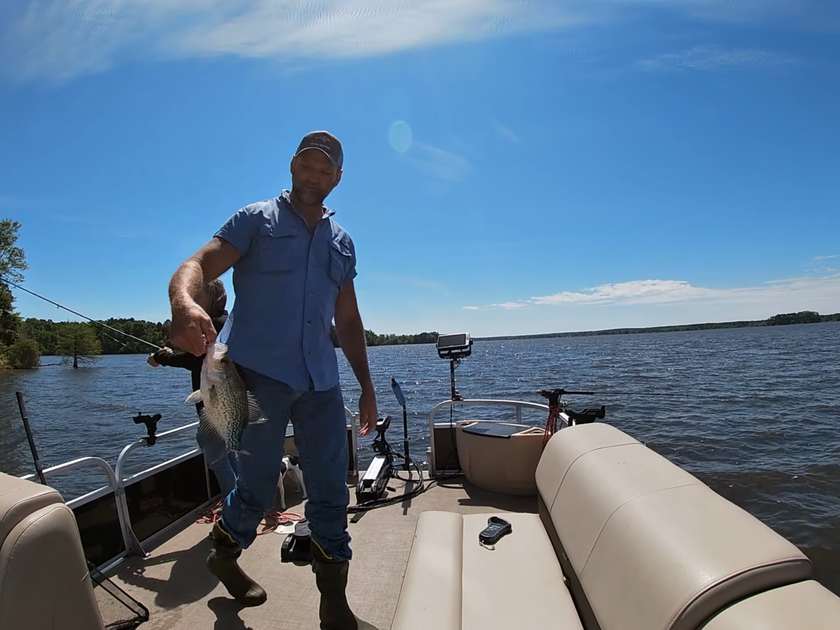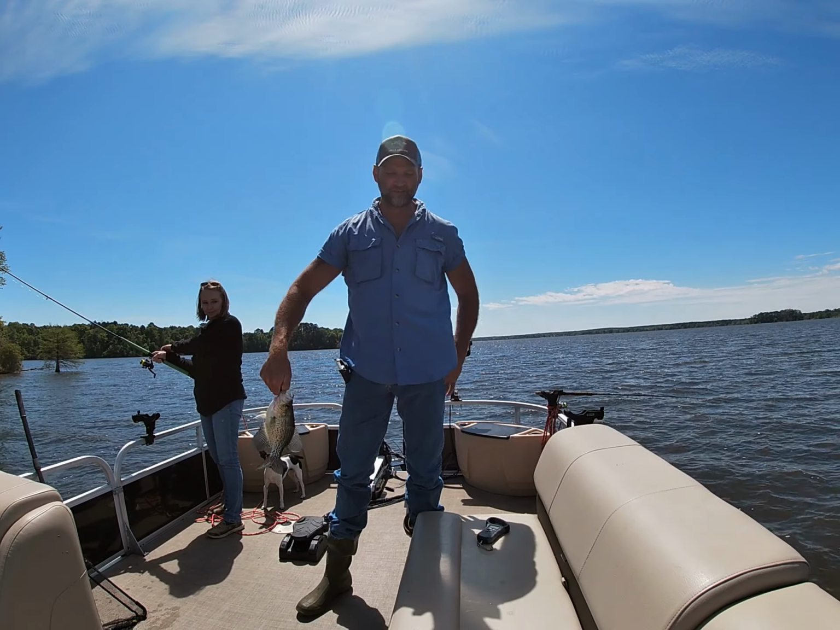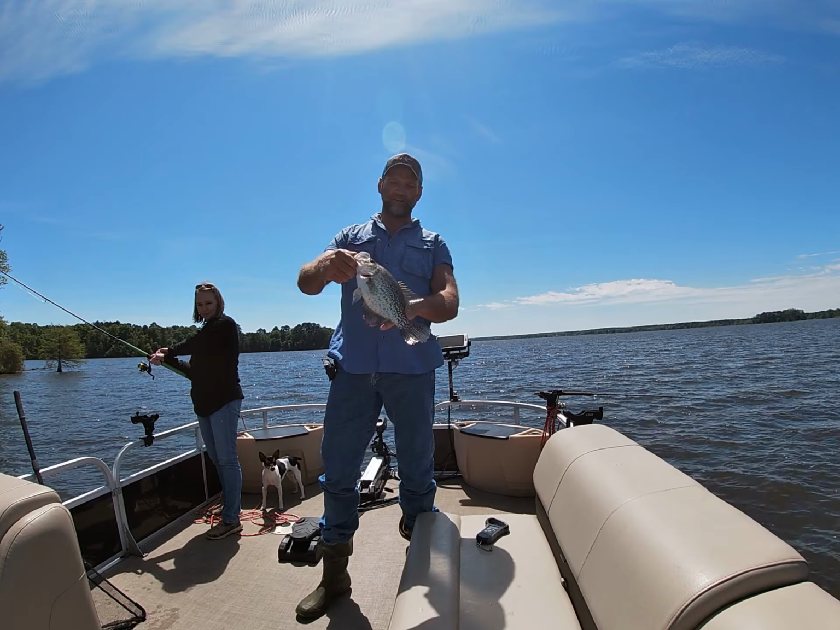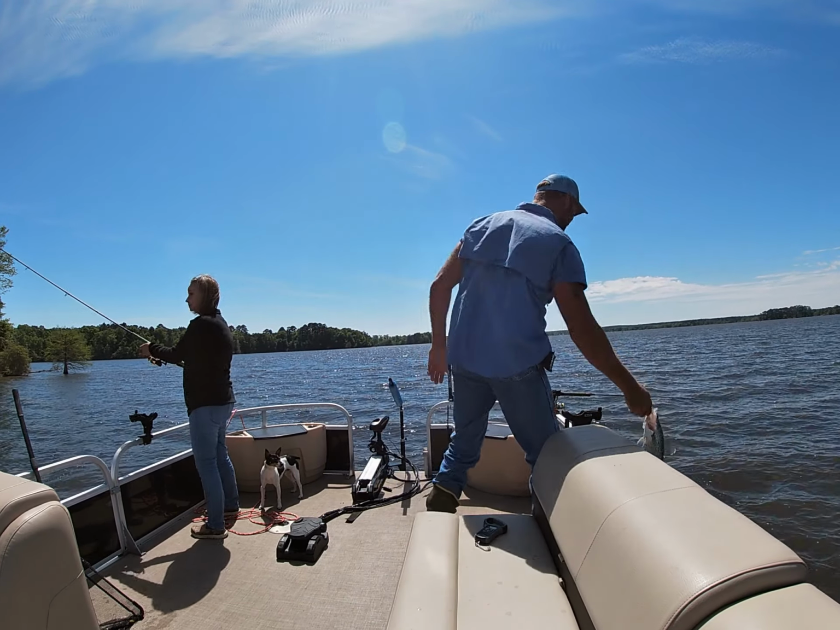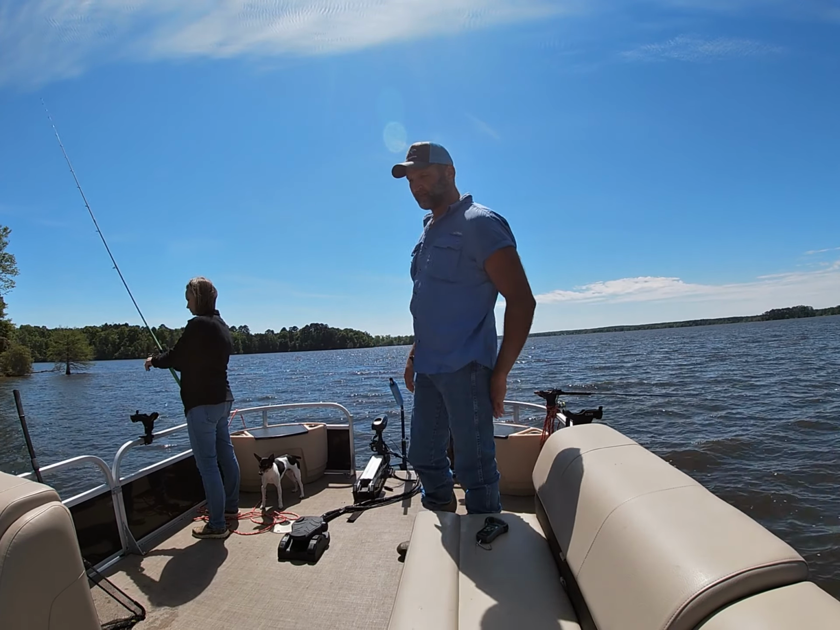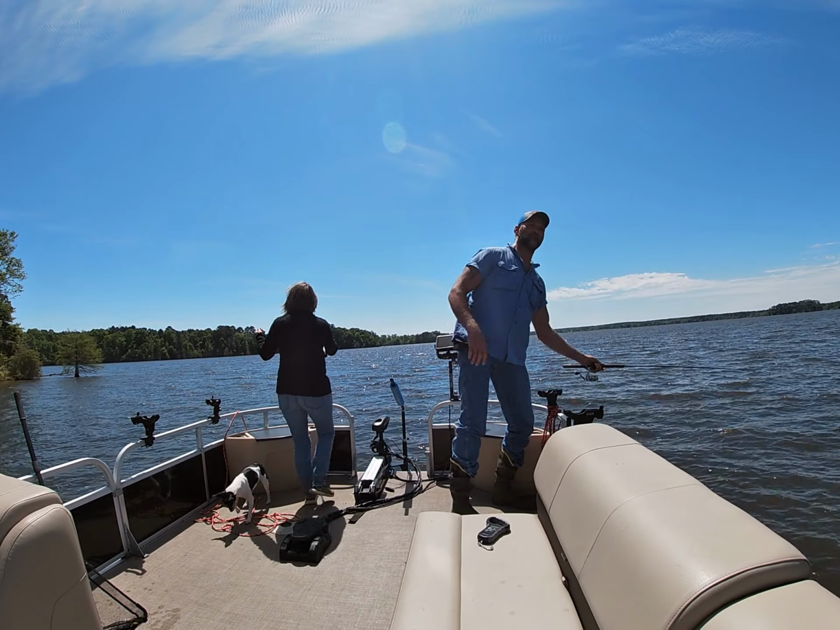We took a break from the stump fishing, come check the brush pile I just dropped out the other day, and there's a couple fish in it. Deanna just caught a real nice pretty one. Anyway, that was fun. Brand new brush pile. I hadn't been out here maybe about a week or so. It's not loaded up, but there's a couple fish in it.